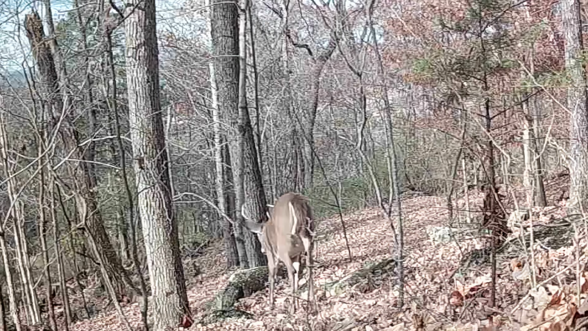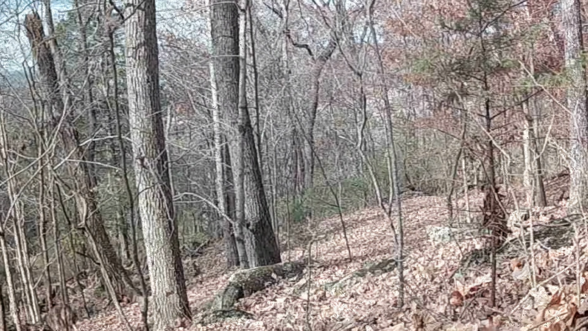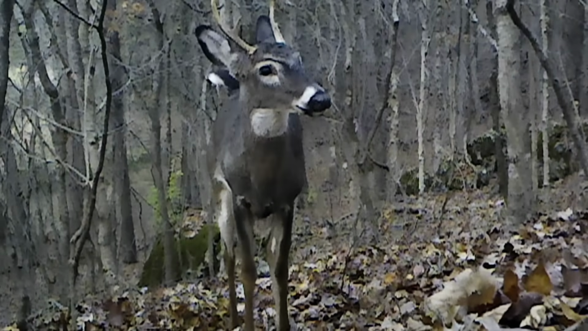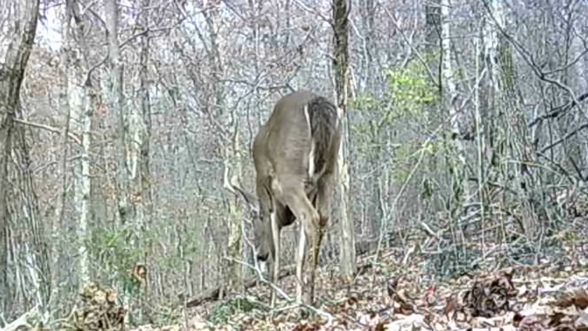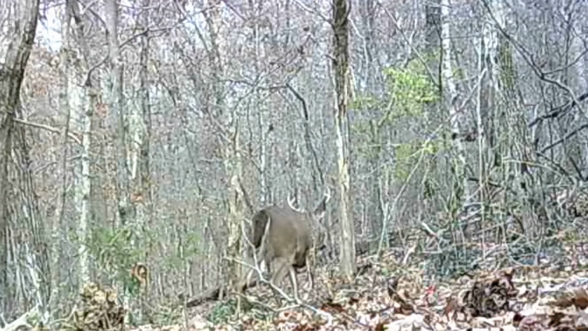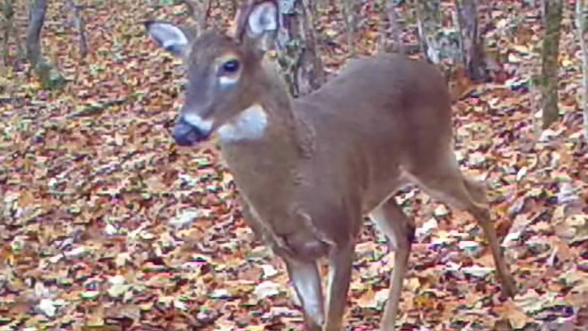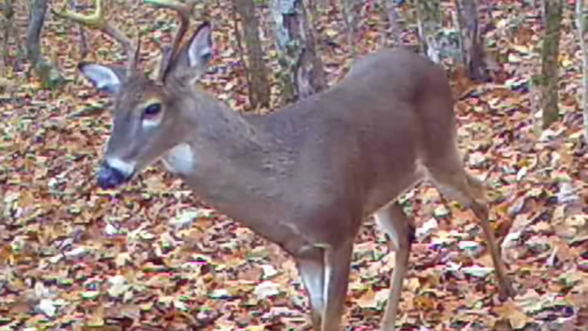And I'll just show you here, clip after clip of what stepped in front of the cameras on these old big bucks. Some of them are some nice ones. All different size racks. Now this is the first one coming up rut. There's usually one right after the 1st of January, the last one. That's the reason you see these late fawns in the summer.